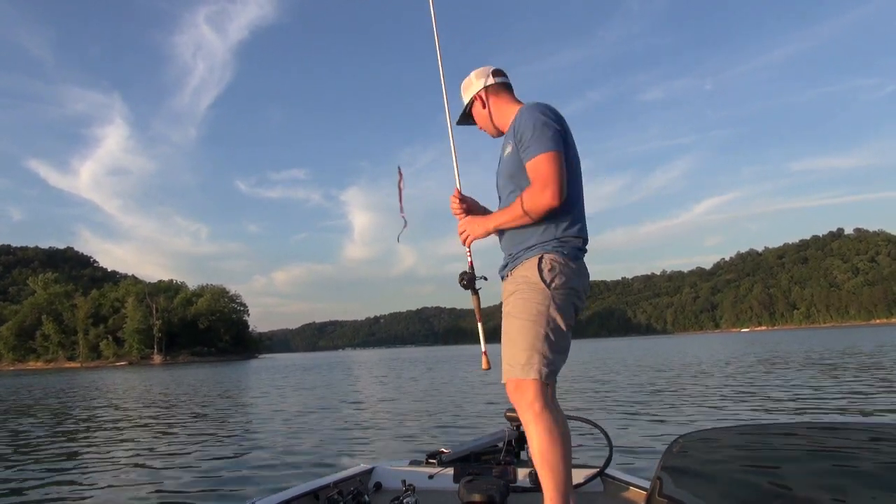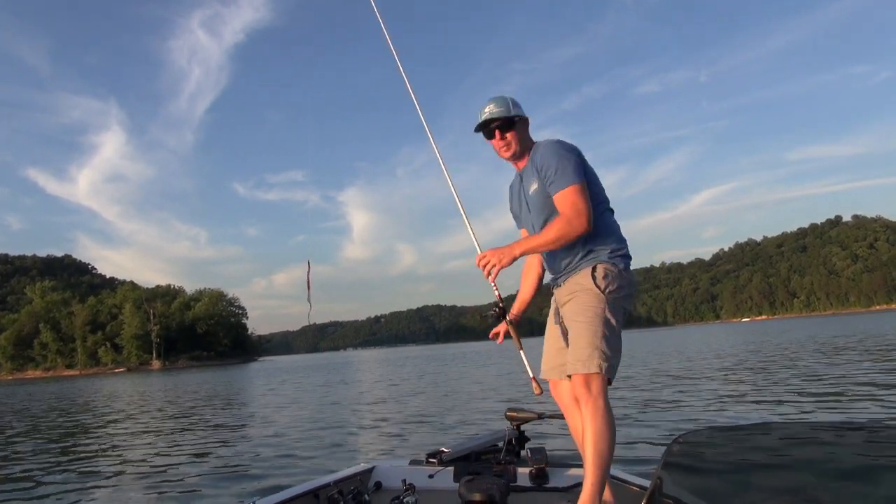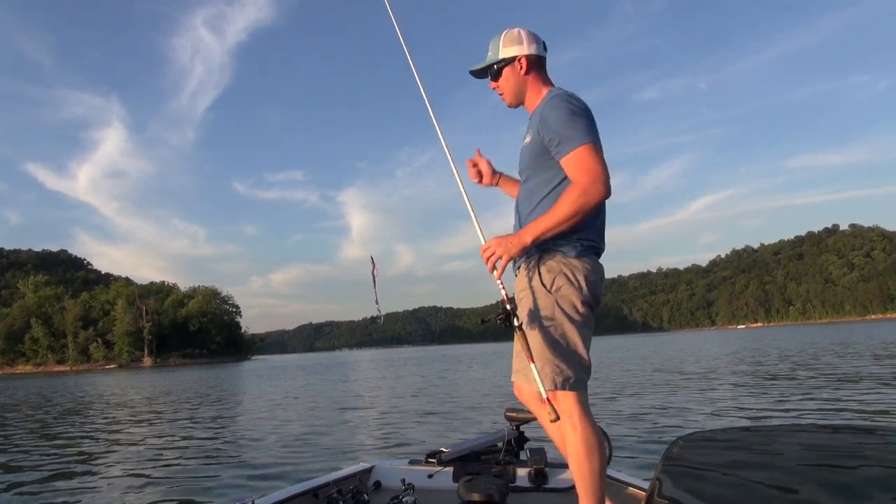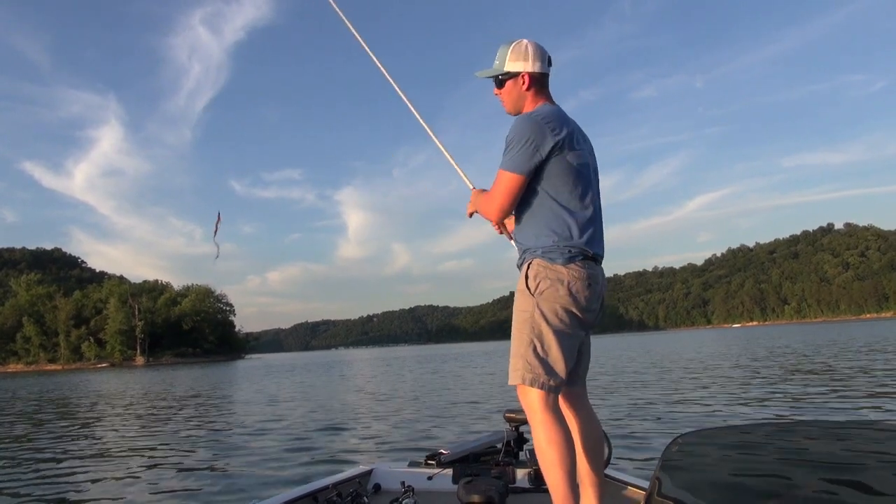We're in 16 feet. And what I usually do in this situation is I'll keep an eye on my front depth finder, and if there's some fish straight down below me, I'll pick up my drop shot, drop it straight down. But for now, to cover water, we're going to start out with a worm.